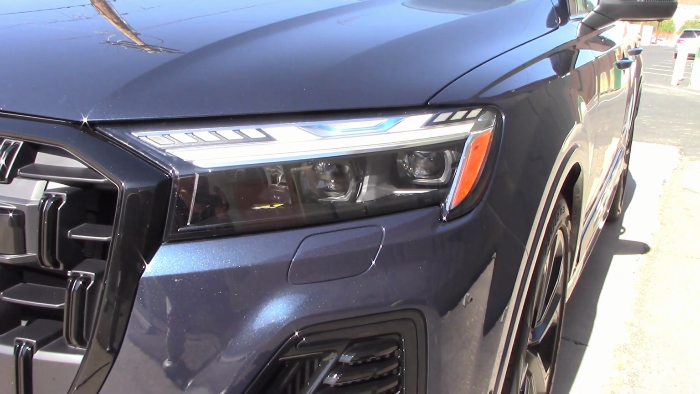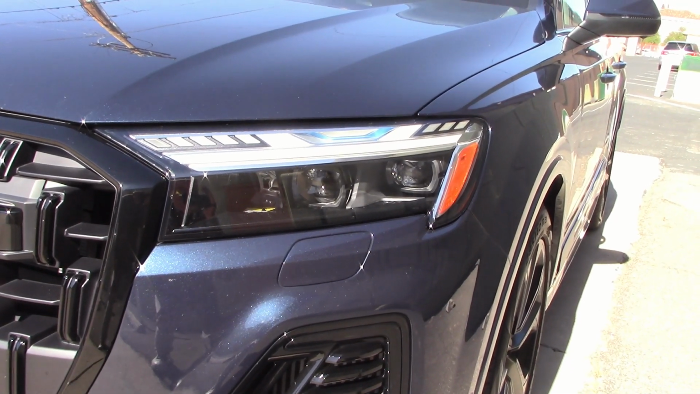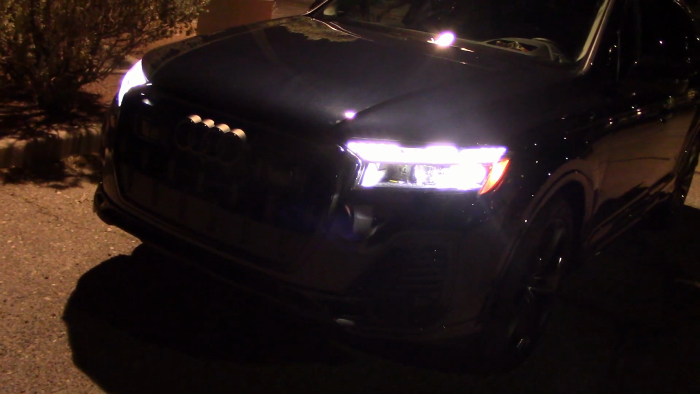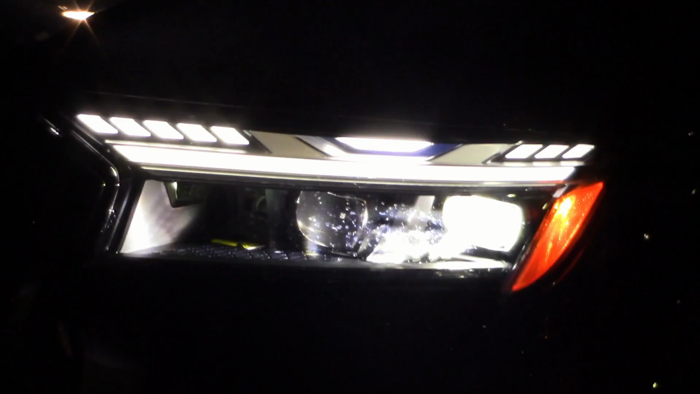Two giant bulbs and one small one. So let's go out and see what happens. Alright, it's dark enough. Let's check out these headlights. And I have the low beam on right now. Only one bulb shining on the far right. The two on the left are dead.